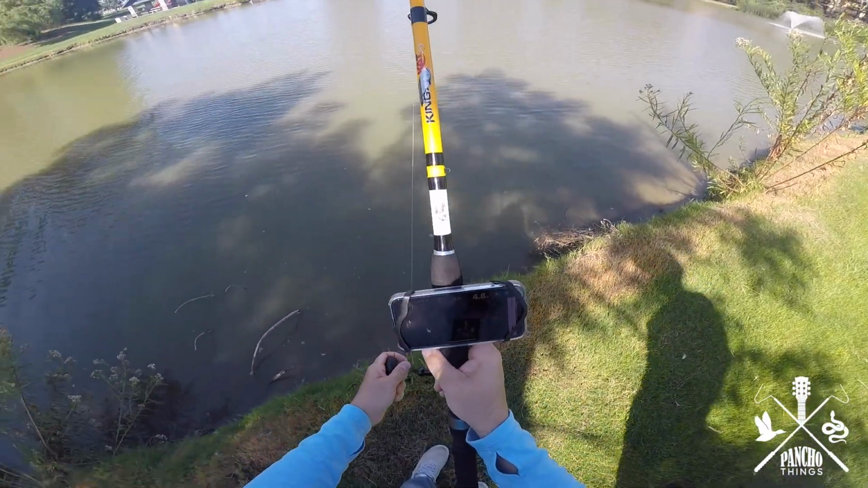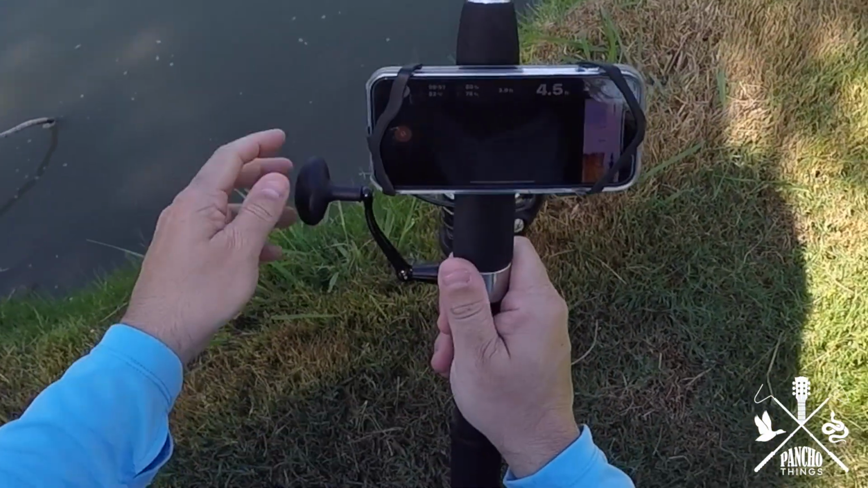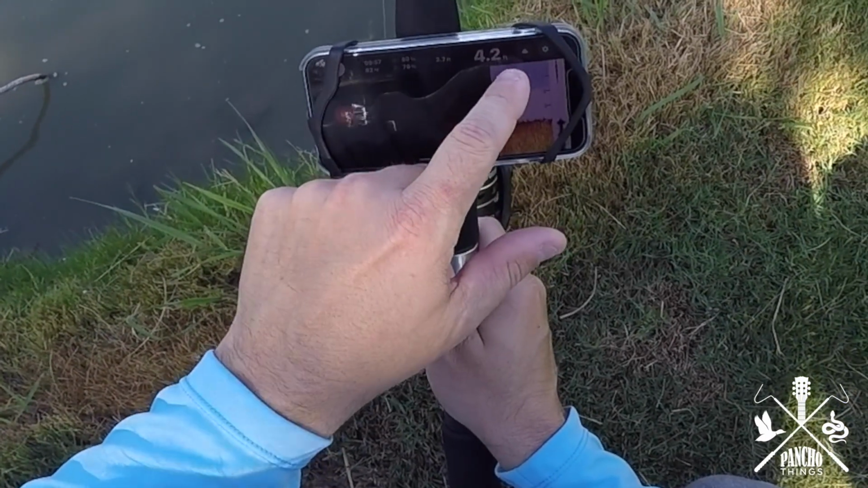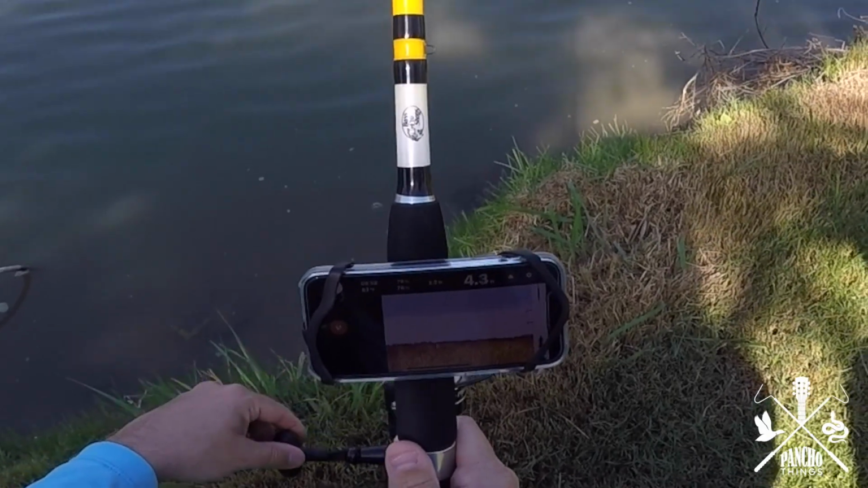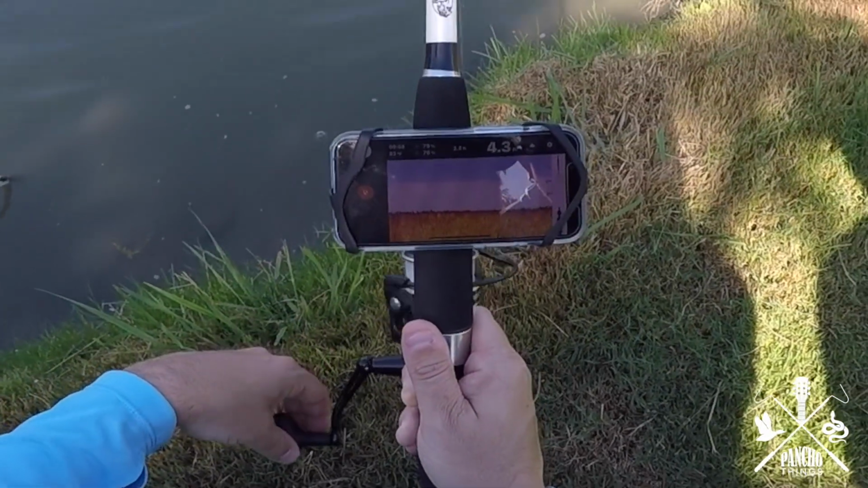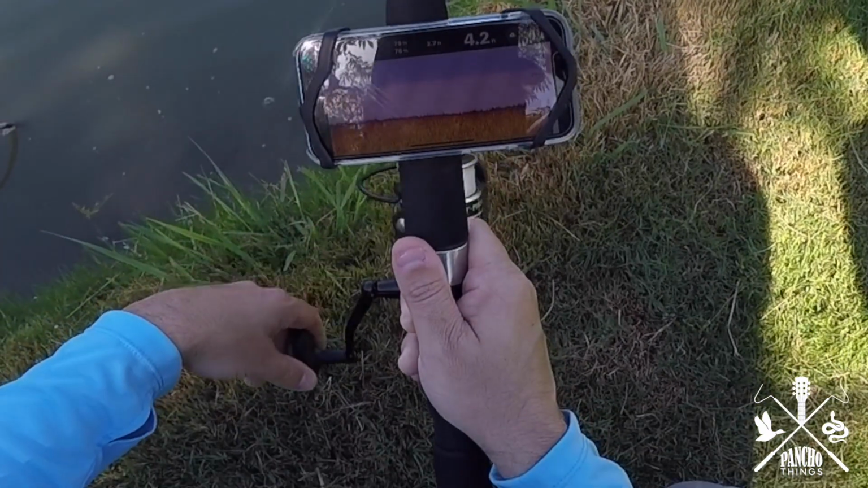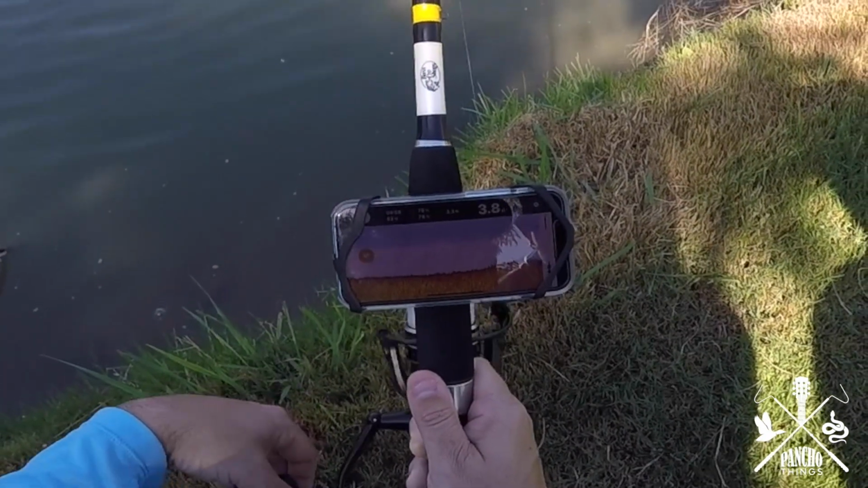So, as you can see, we've got about 4 feet, so it is very shallow. That's the bottom, that's the middle, and that's the top. Let's see if it picks up. It didn't pick up the turtle. So not a lot going on here. It has a little alarm too that'll let you know if there's any fish. Nothing going on here. Yeah, it's pretty shallow.